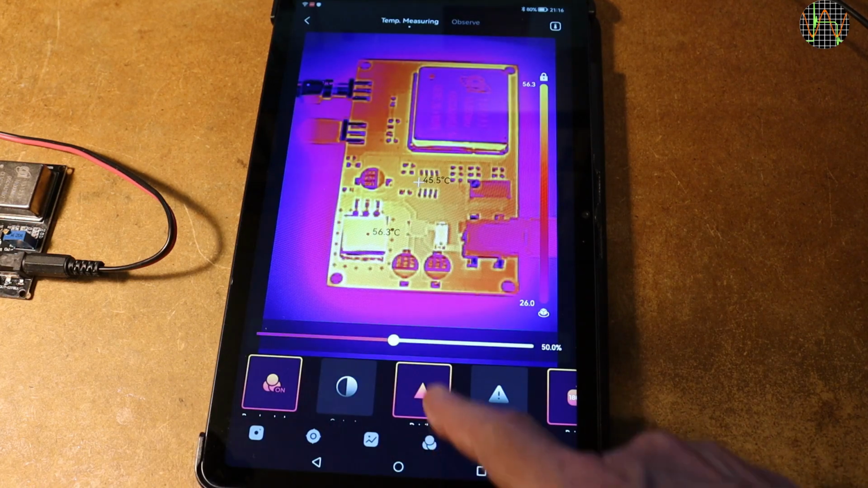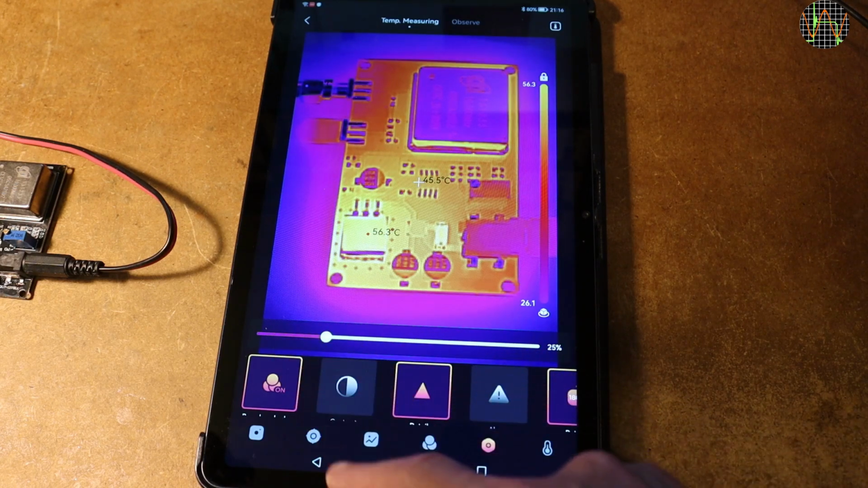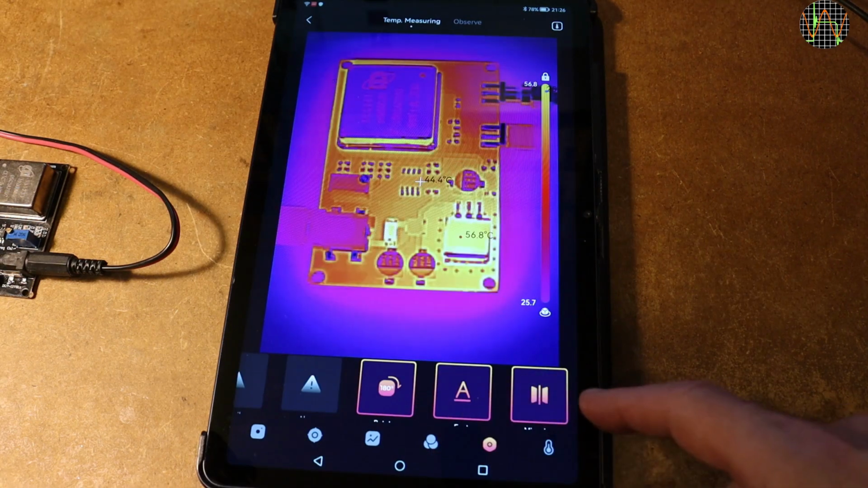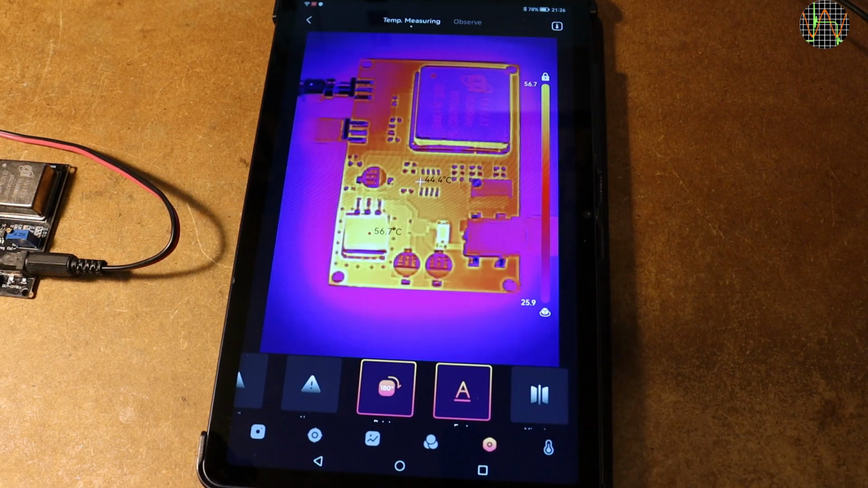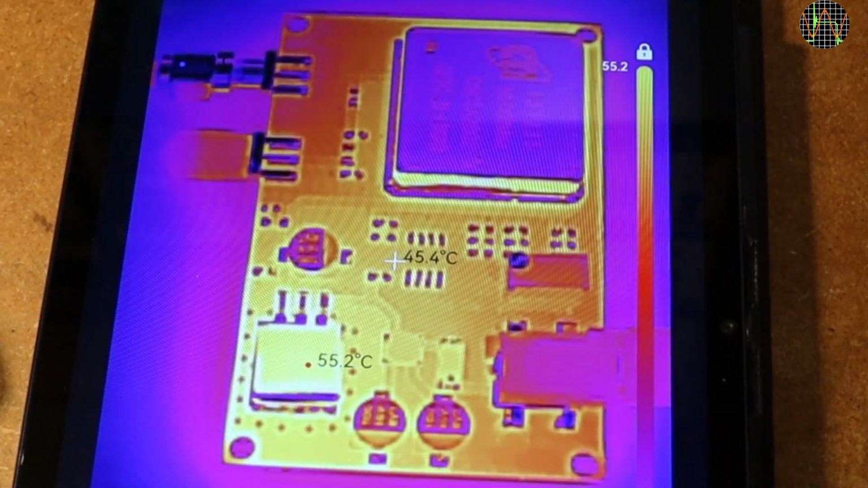You can change the brightness, although that seems to rather make it appear out of focus. I also normally leave that at its default. And you can flip or mirror the image if you want. You can set alerts. For that, I first turn the power to my overnight oscillator off to let it cool